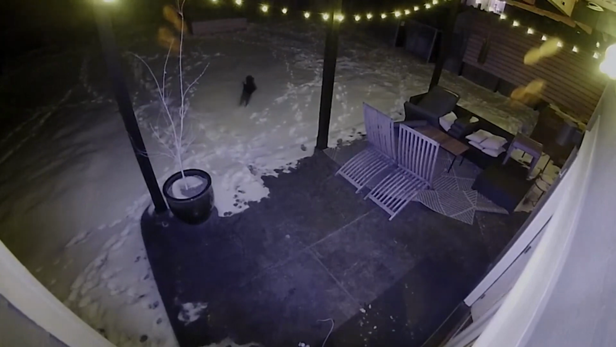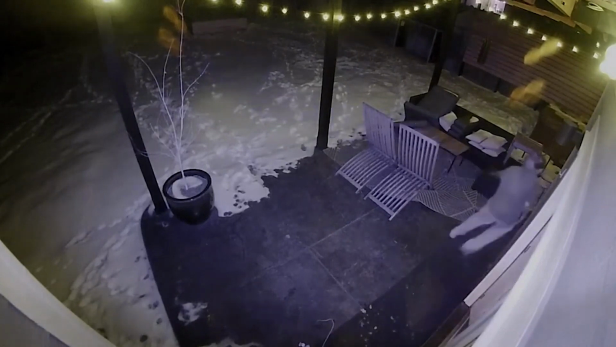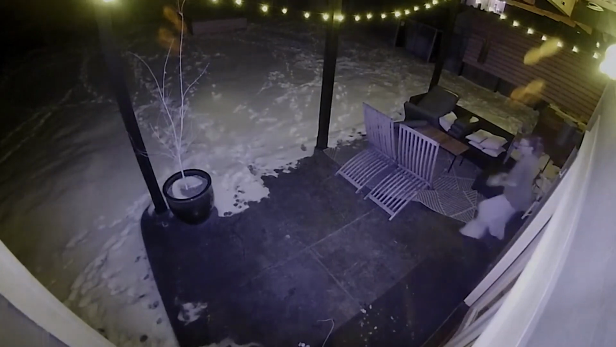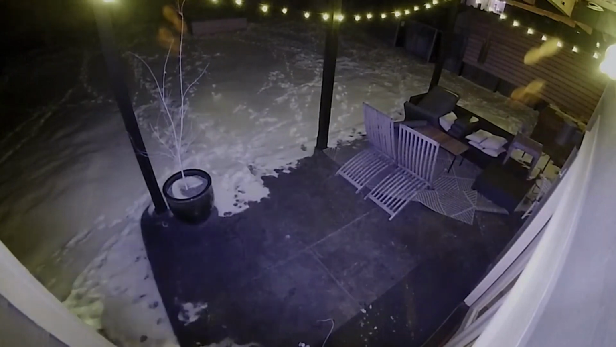It shows an unidentified woman screaming as a mountain lion chases after her 25-pound dog in the backyard of her home in Boulder, Colorado. When the owner let the dog out to use the potty, the animal immediately began to yelp and run about the yard. You can see the lion enter the yard and start chasing after the dog in the footage.